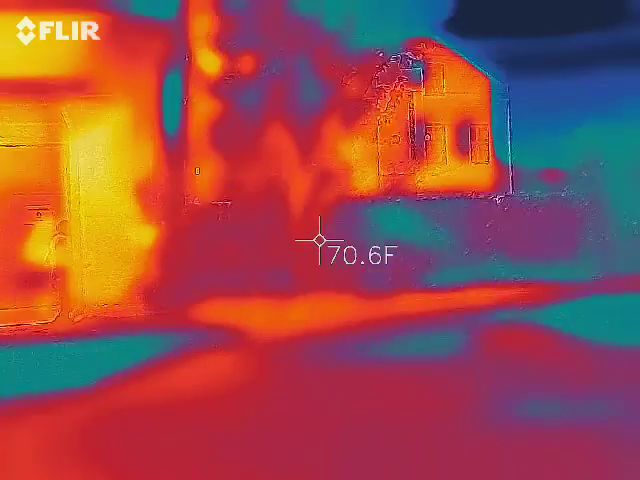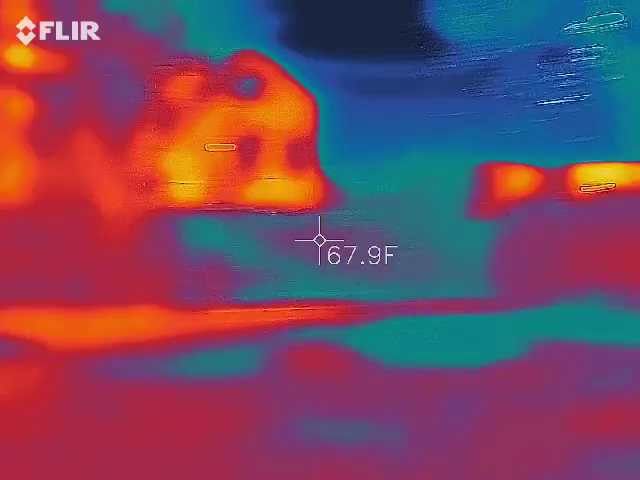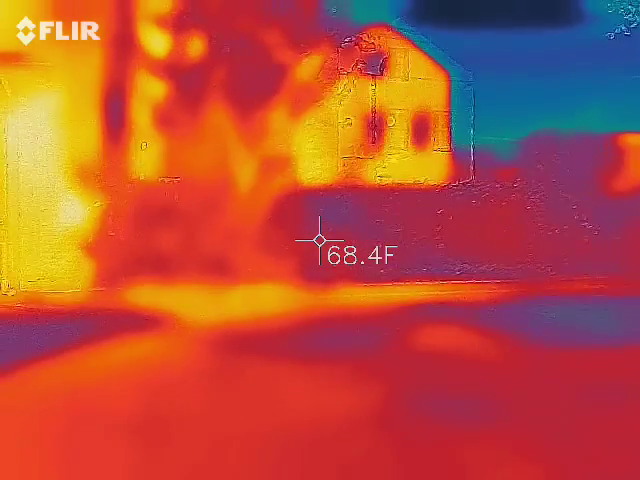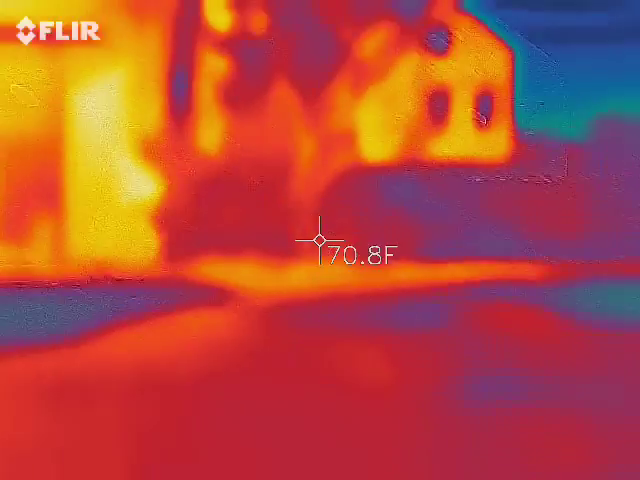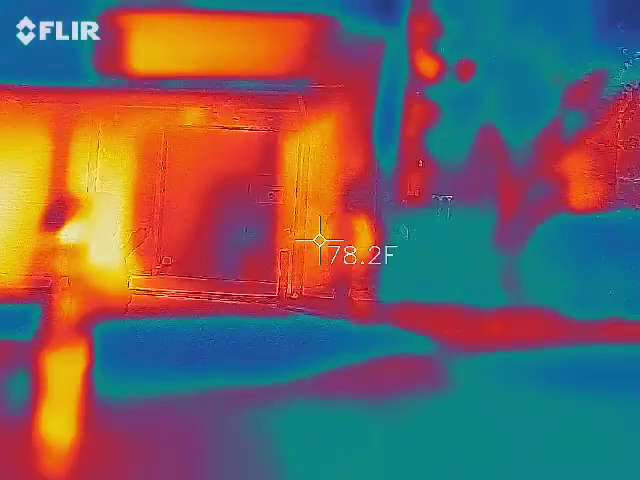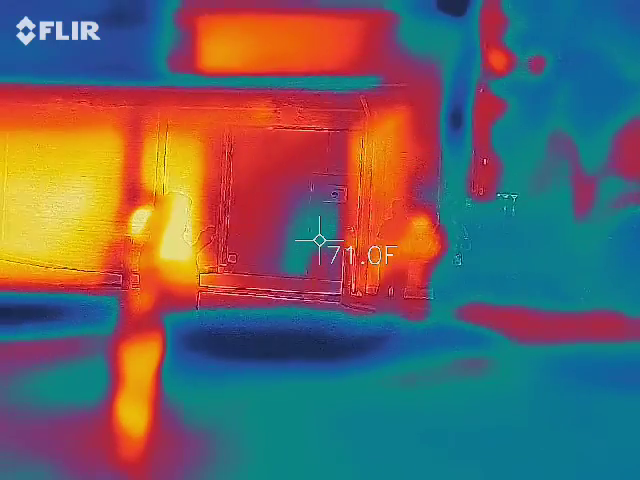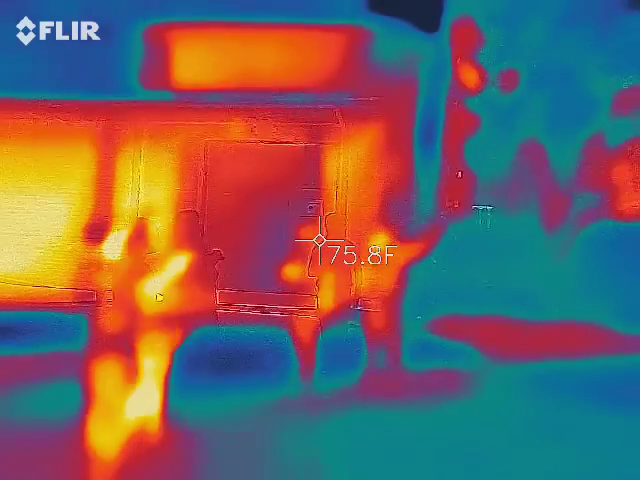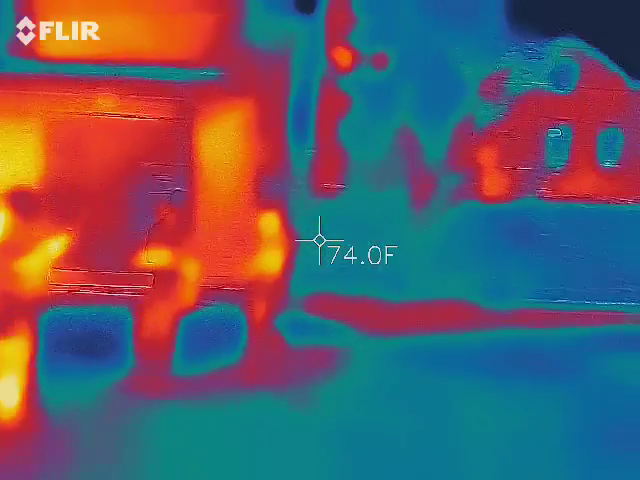That was Big John over there. He said if I see something cold roaming across the hot area. I don't see anything. Go ahead and now check all the green spots. Come back over to the green spot.